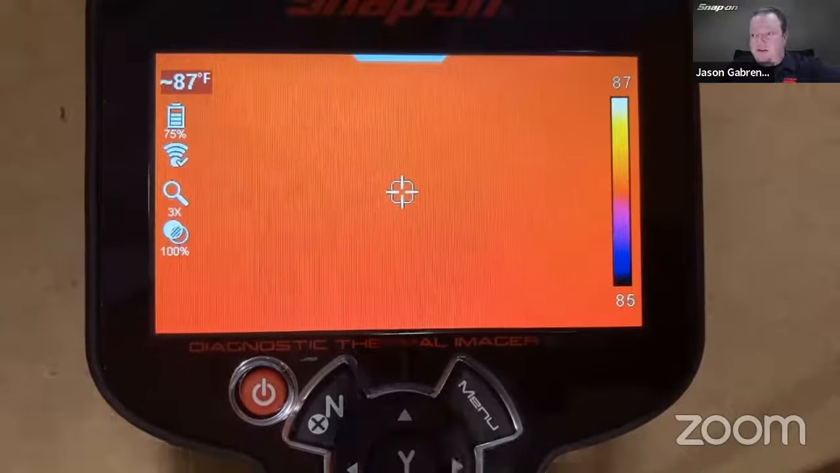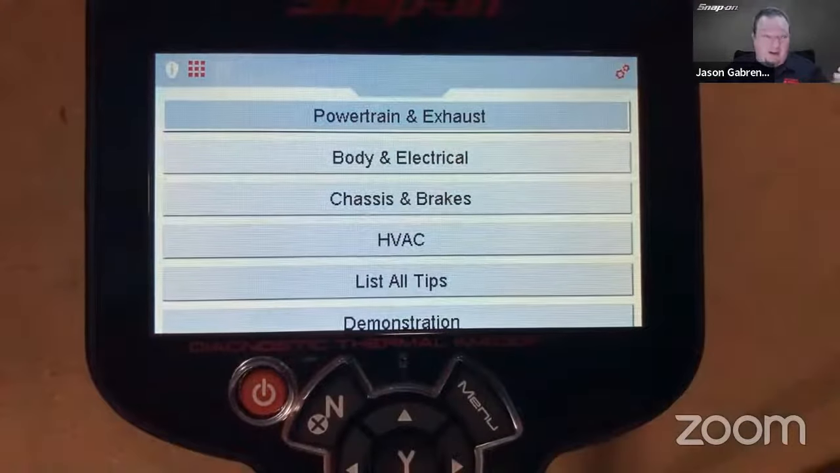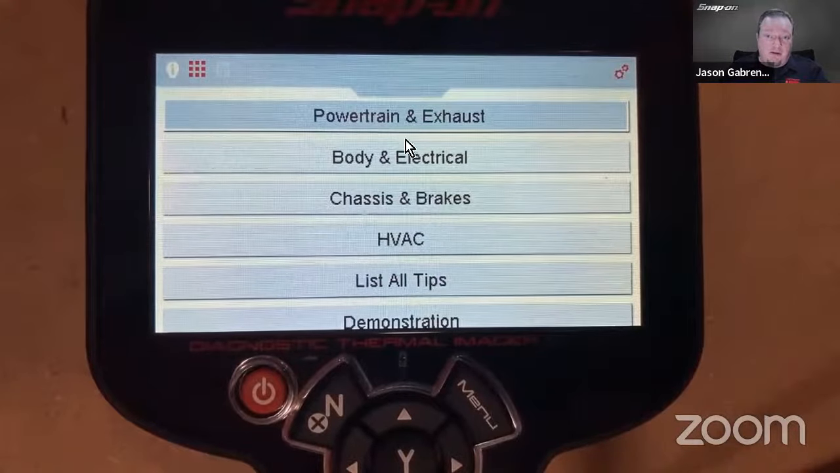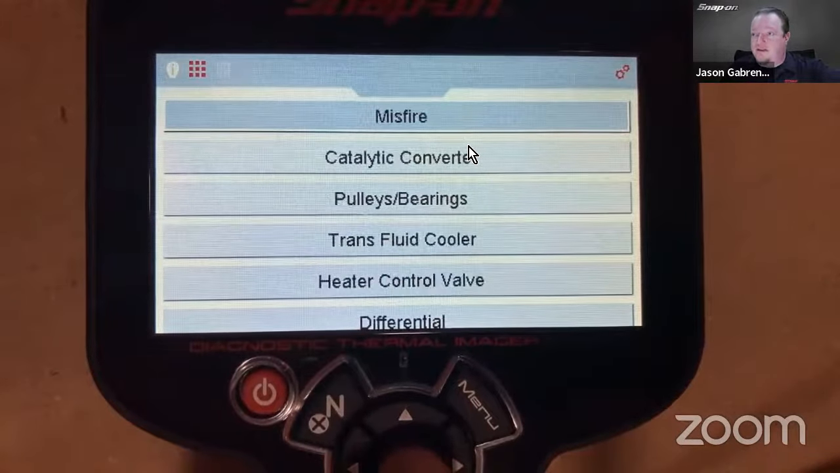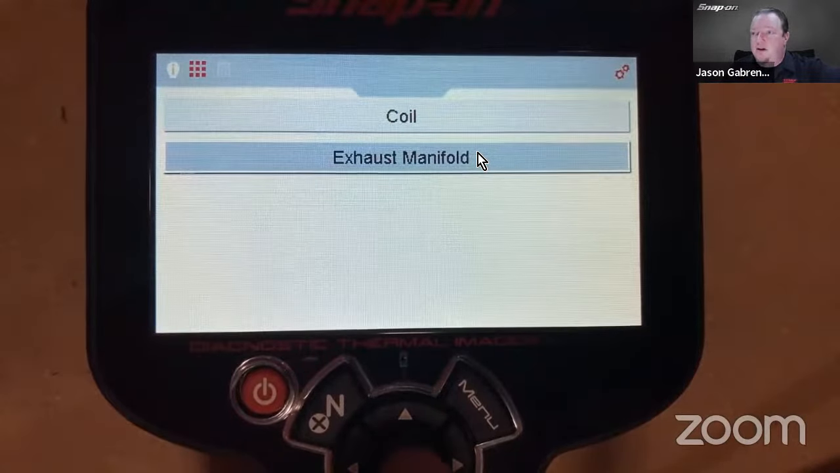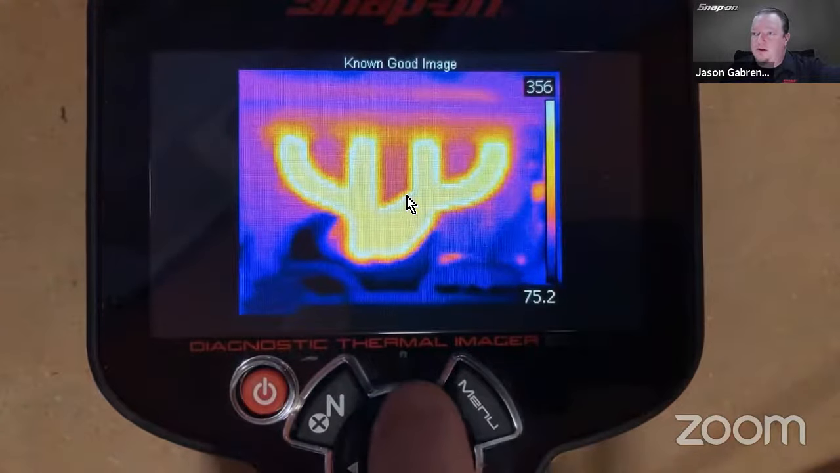But what we do want to see is if I go to the menu, the first thing that pops up on the left here is that little eye right there. That is the troubleshooter. There's actually a built-in troubleshooter inside the tool that you can use. So let's say for powertrain and exhaust, that's where I got that misfire problem, right? We can go down to the exhaust manifold, and there's the exhaust manifold known good.